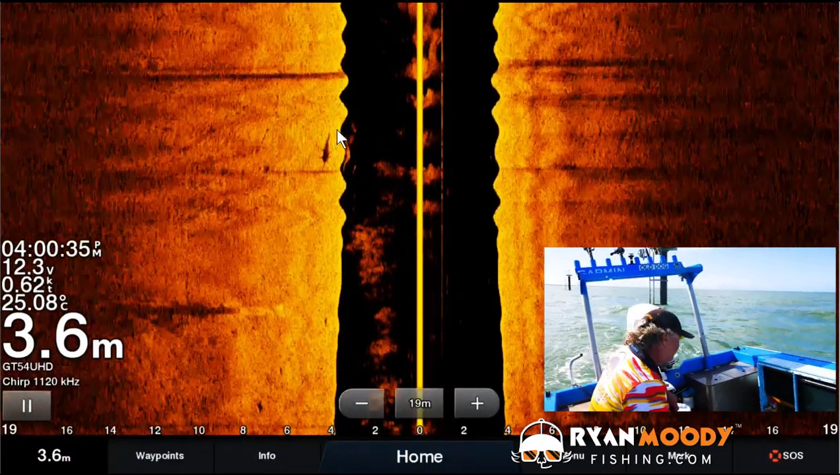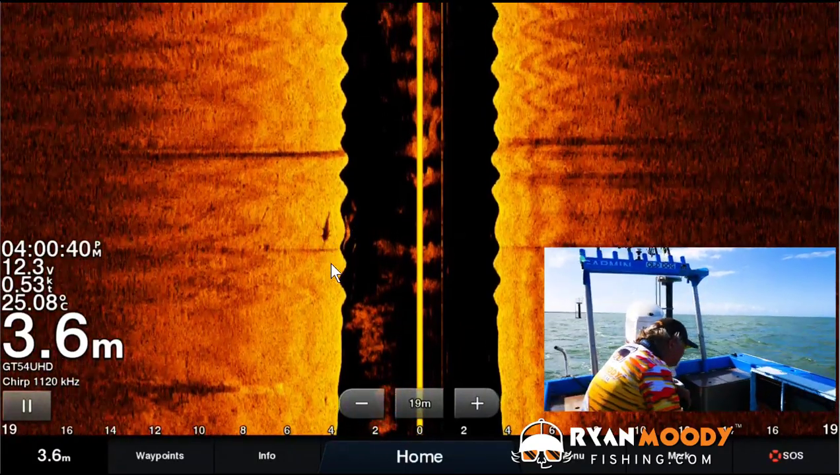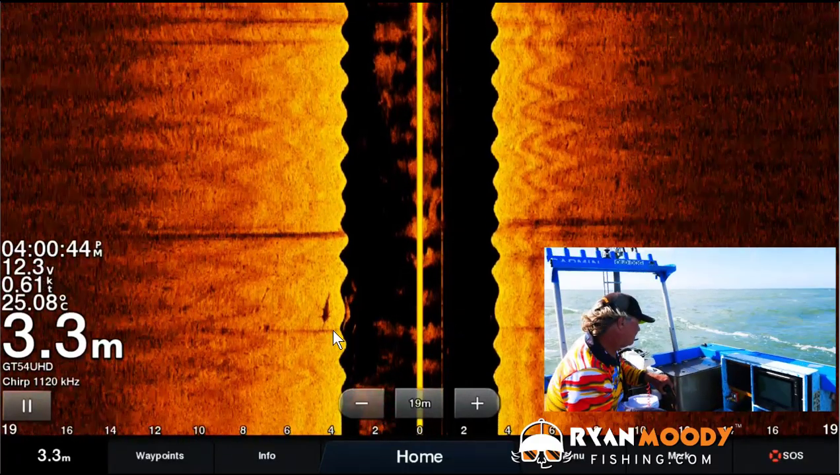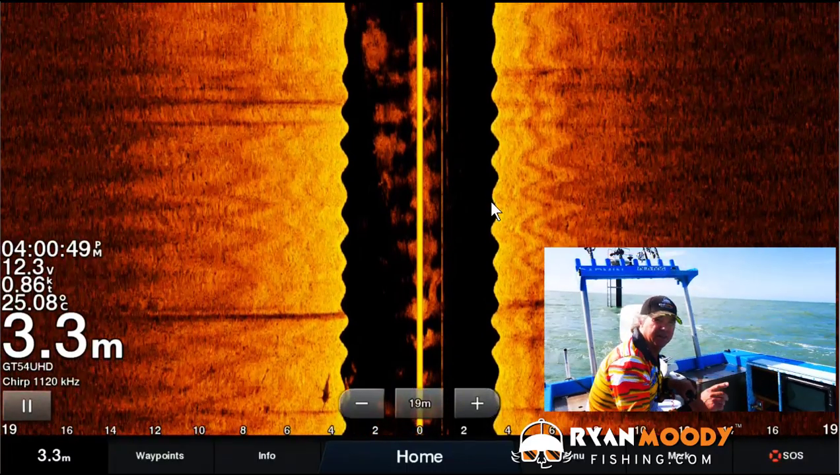There's actually a fish coming through there halfway through the screen now. Looks like a shark possibly. If it wasn't so rough, you would have got a better picture. That's what those wavy lines are too, because transducers measure distance, not depth.